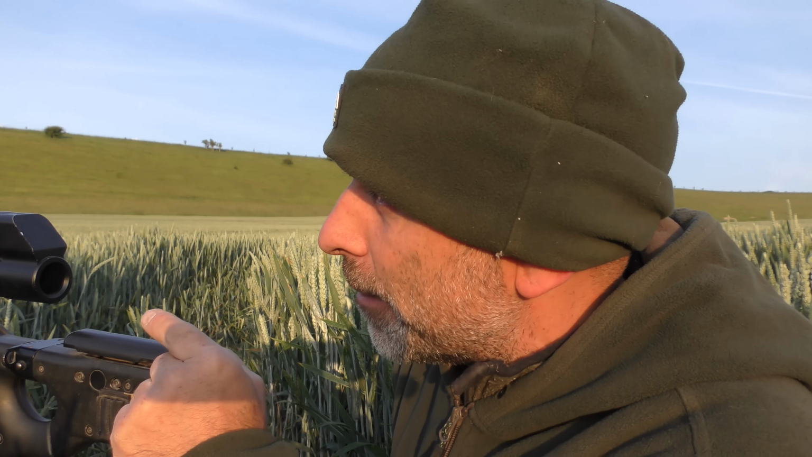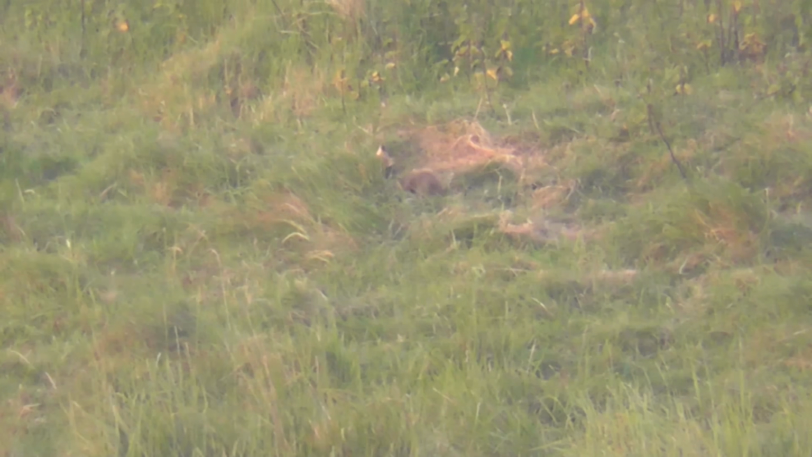Already, I've only been here about 10 minutes. I've spotted a fox up on the bank there, just to the left of these bushes where I think the earth is. But at the moment, it's just bedded down on the bank, so I'm going to wait and hopefully get an opportunity of a shot once it stands up. He's about 200 metres.